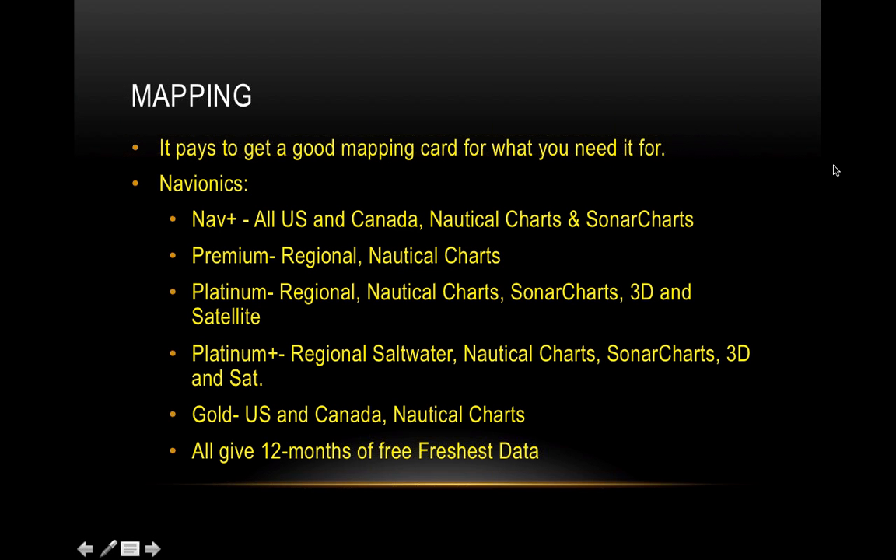So mapping. All right. Let's get into a little bit about mapping because it is really important. I get a lot of questions about it. It really pays to get a good mapping card, and it depends on what you need it for.